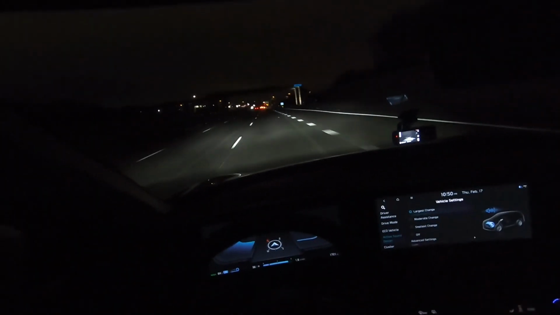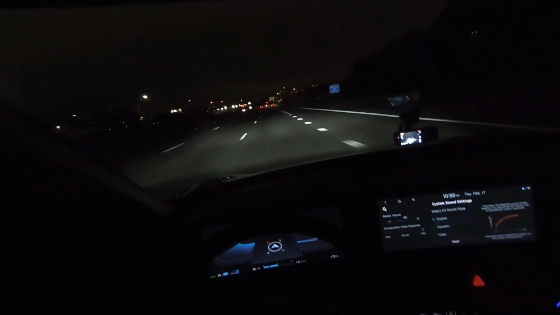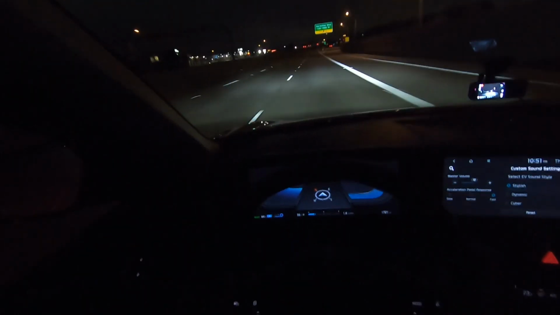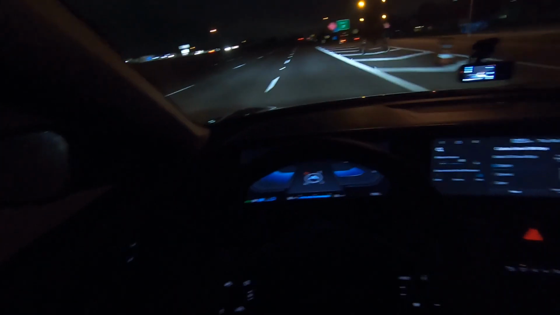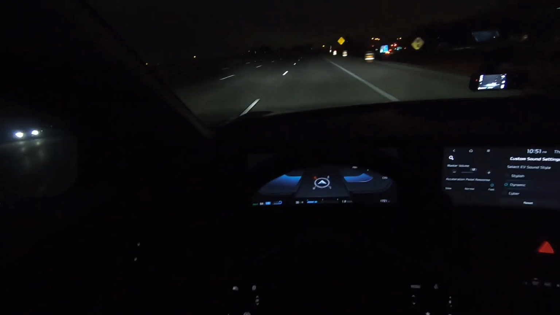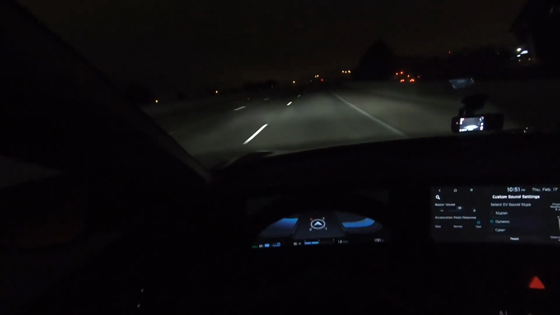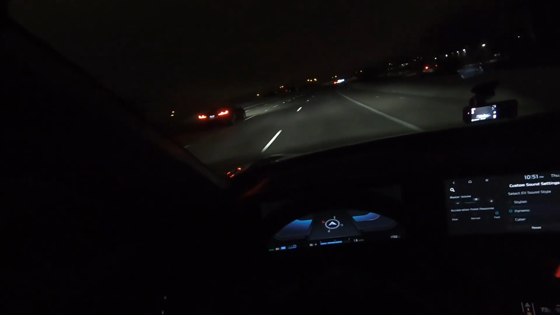Because I'm going pretty fast, but if I go into advanced settings, so this is stylish. Sounds kind of like an electric roller coaster you would find at Six Flags. And my favorite is dynamic. Kind of sounds like a race car from like an Atari or Nintendo or something.